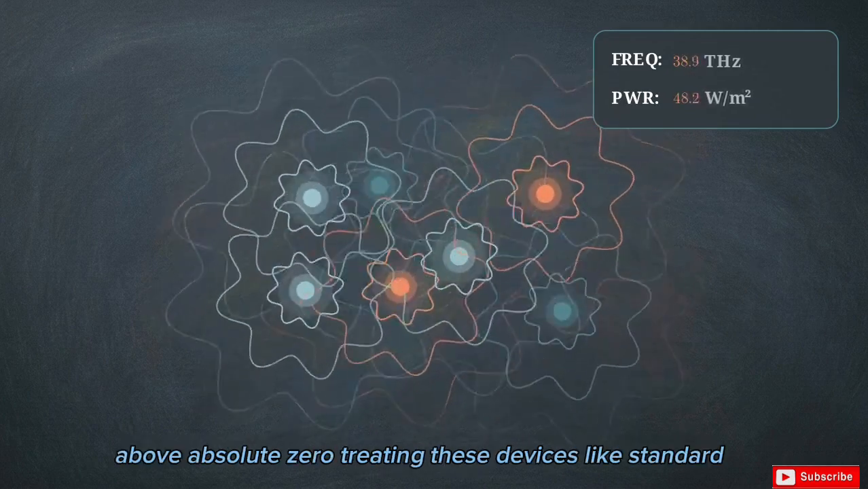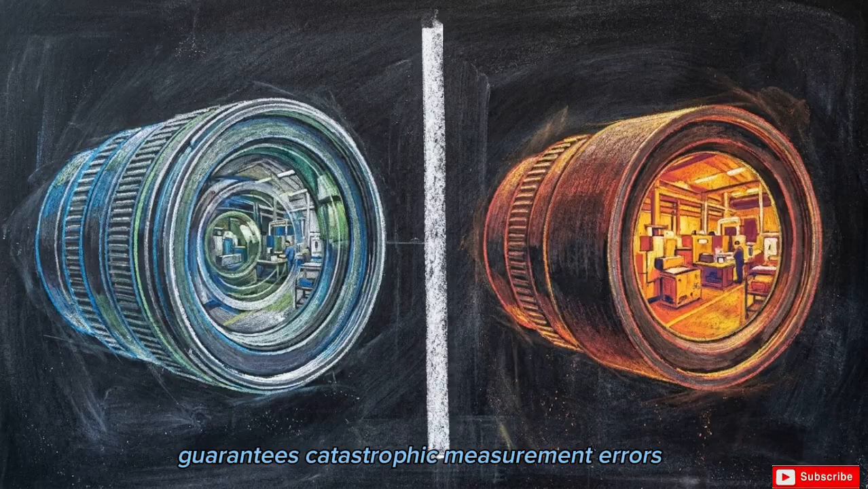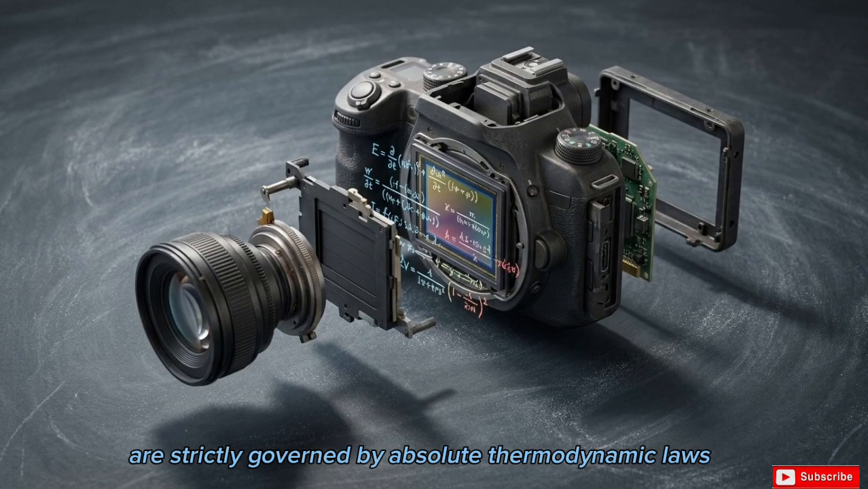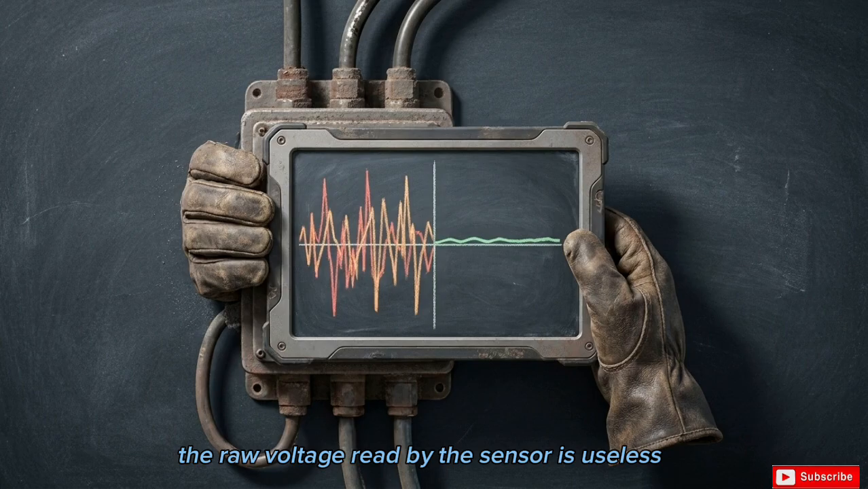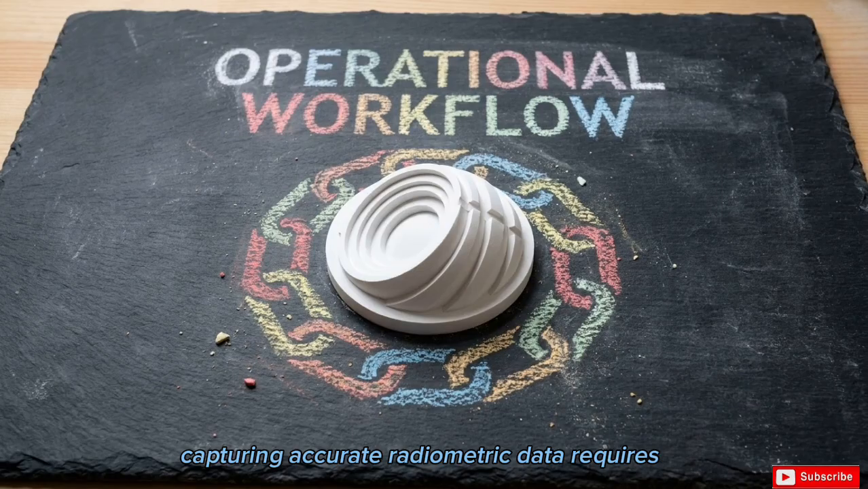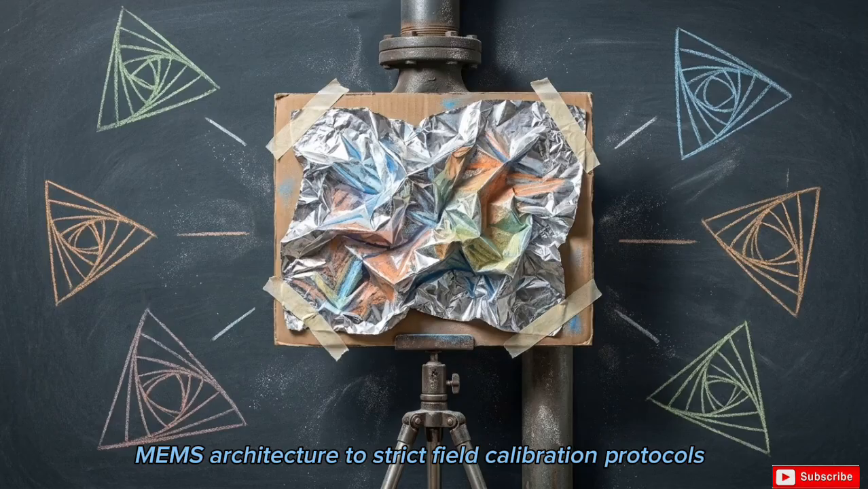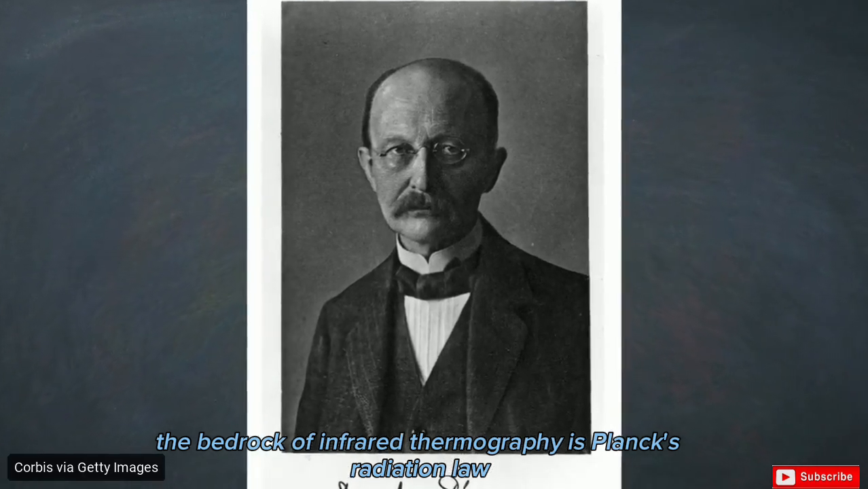above absolute zero. Treating these devices like standard visible light cameras in an industrial or tactical environment guarantees catastrophic measurement errors. The hardware and the raw digital data it captures are strictly governed by absolute thermodynamic laws. Without rigorous mathematical and physical correction by the operator, the raw voltage read by the sensor is useless. Capturing accurate radiometric data requires mastering the entire chain of custody, from thermodynamic first principles to microbolometer MEMS architecture to strict field calibration protocols. The bedrock of infrared thermography is Planck's radiation law.